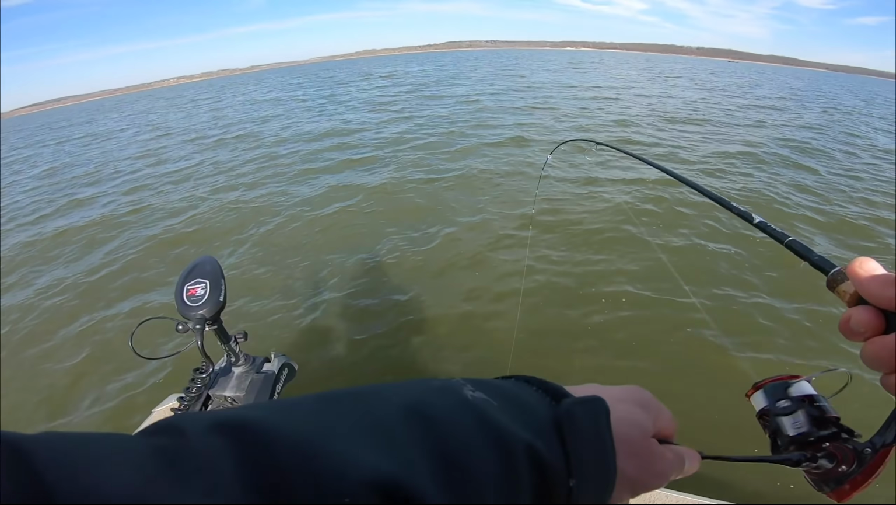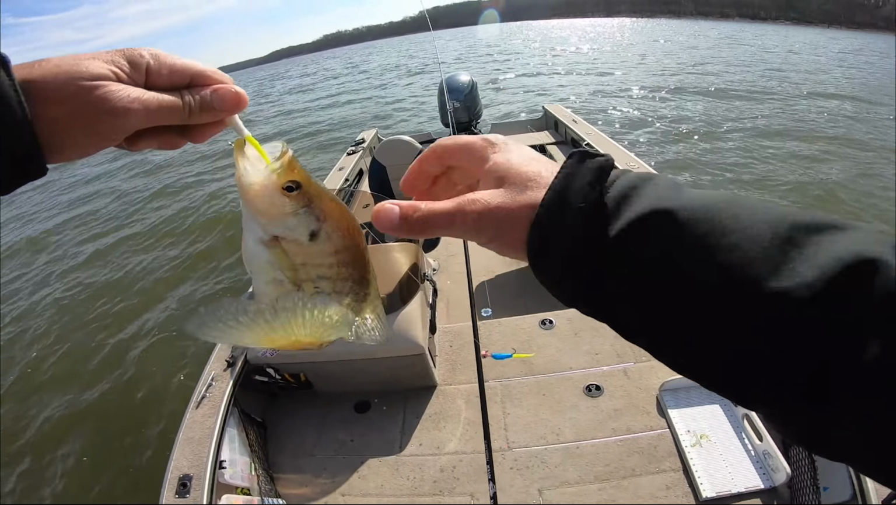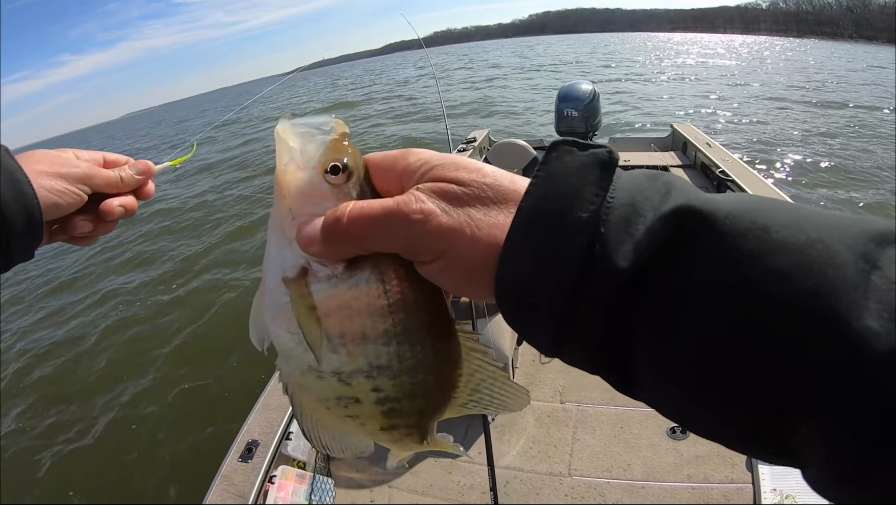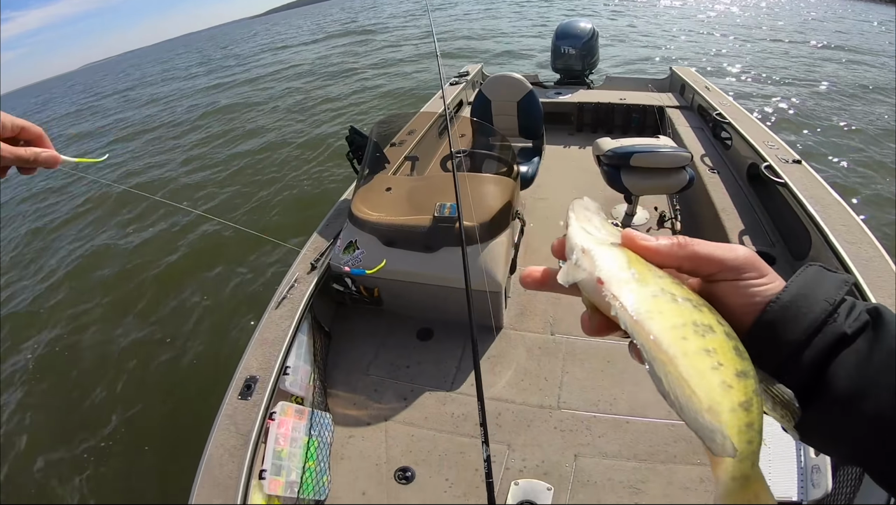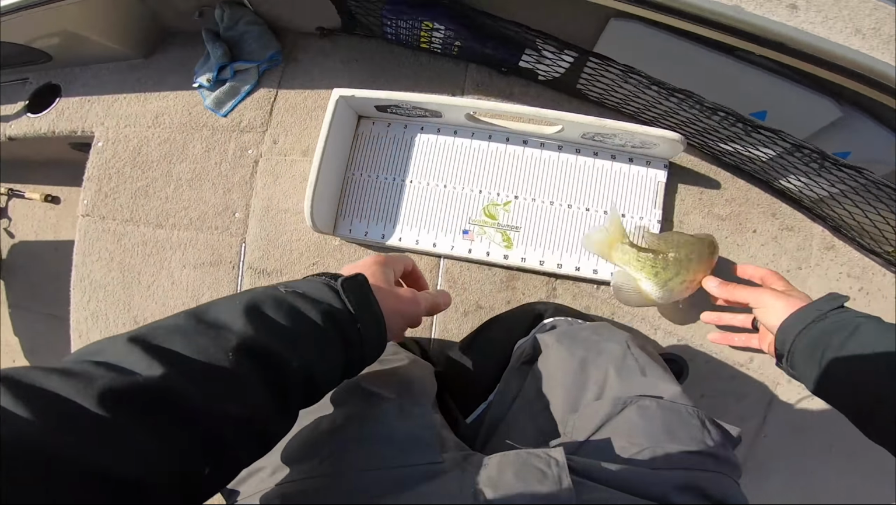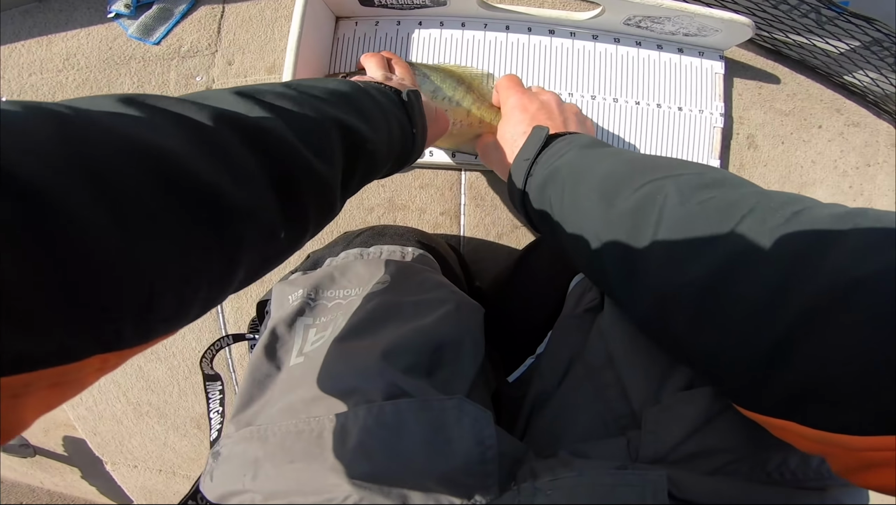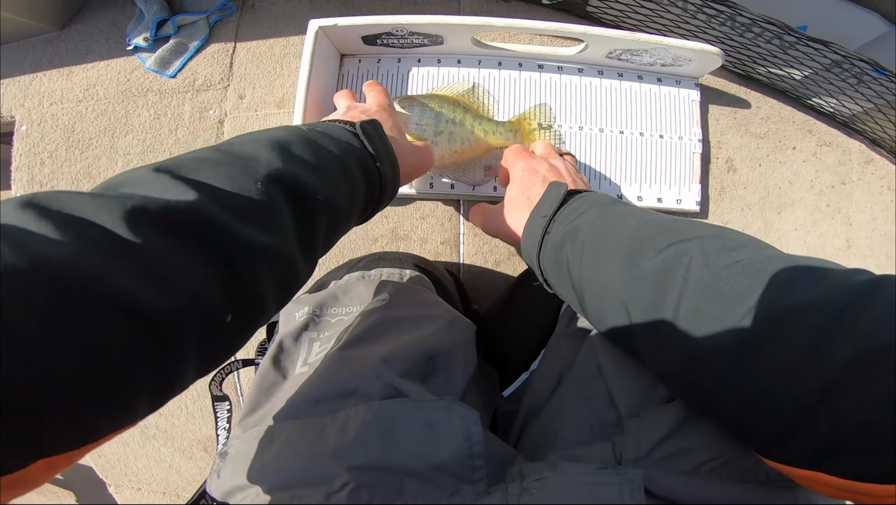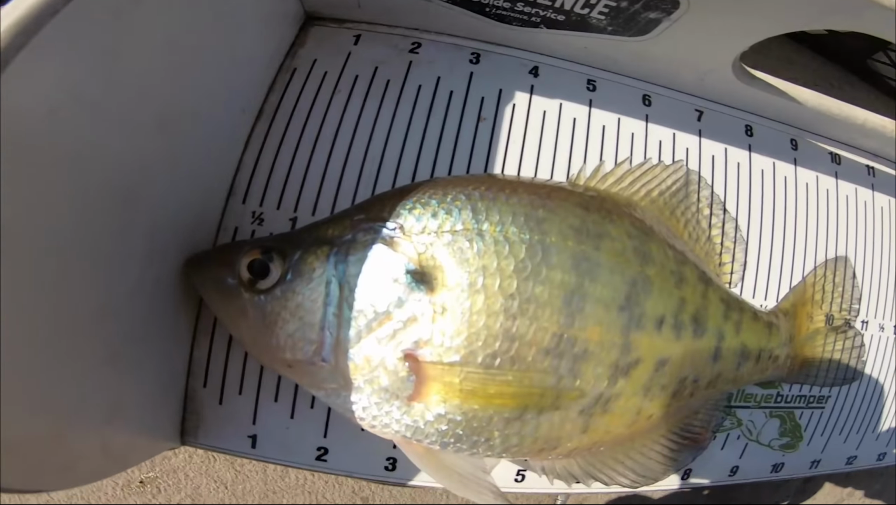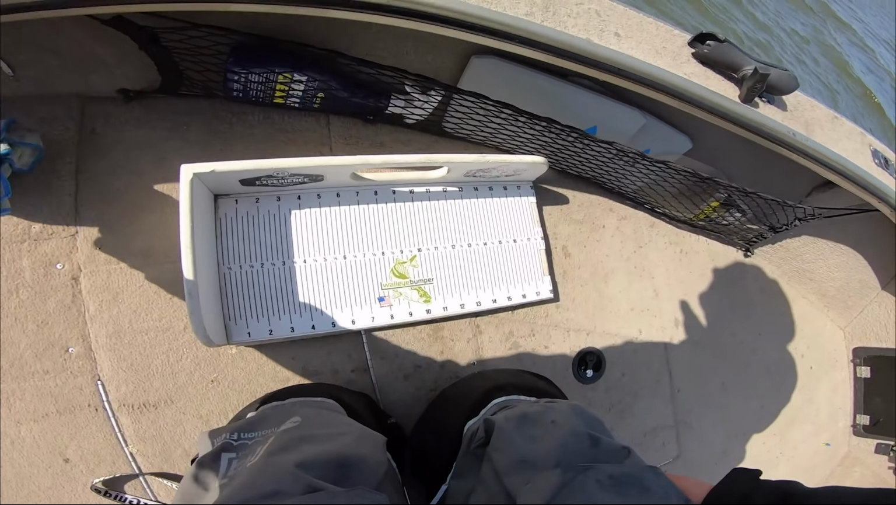Got him. Instant. Another nice one. Top one this time. Let's get a measure on him. I'm gonna say 11 and a half. He is 11 and a quarter. Keeper number 9, 11 and a quarter. Boop.